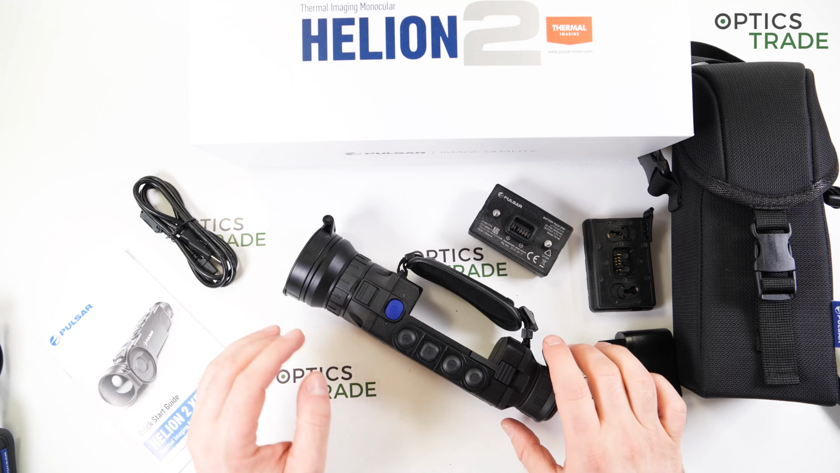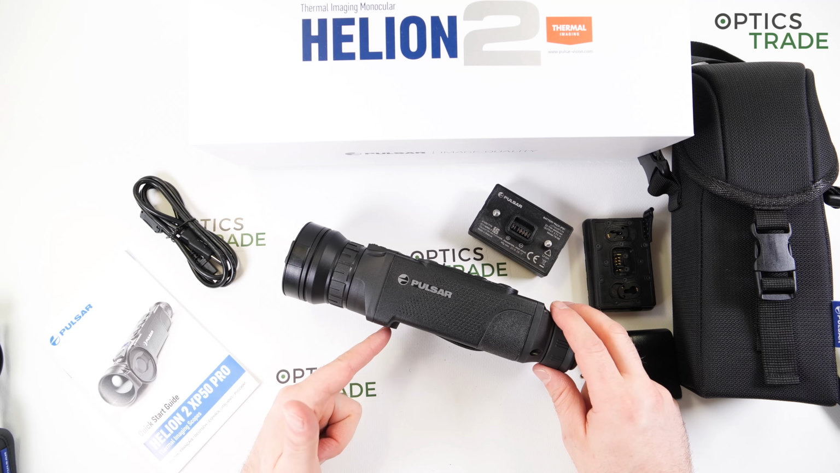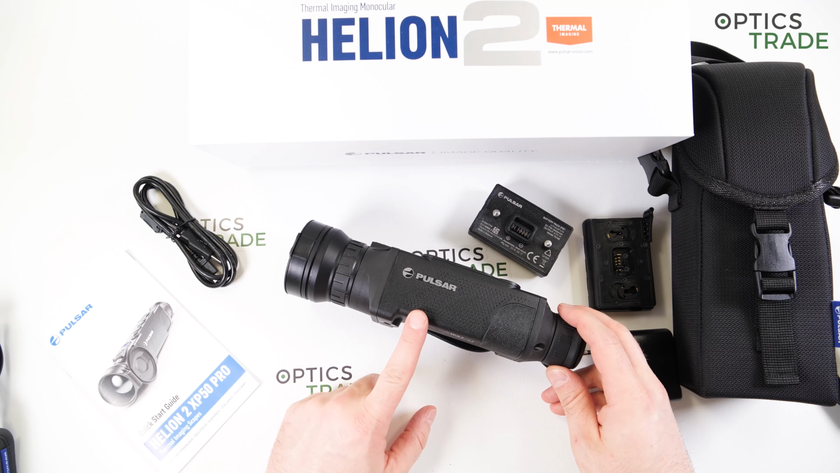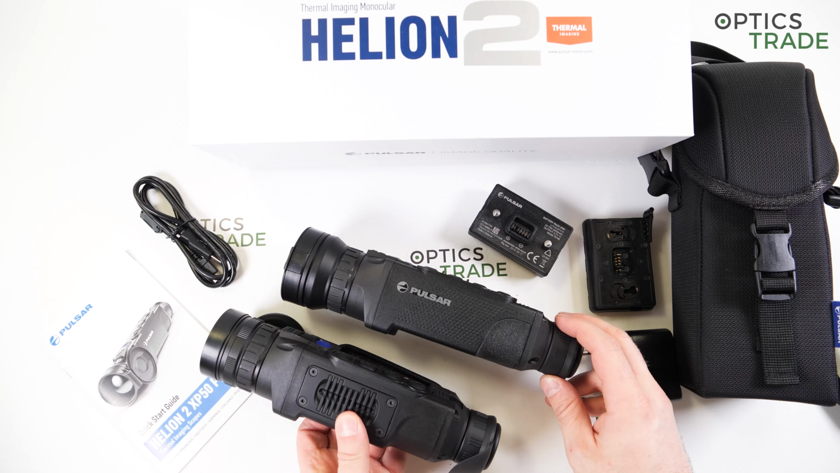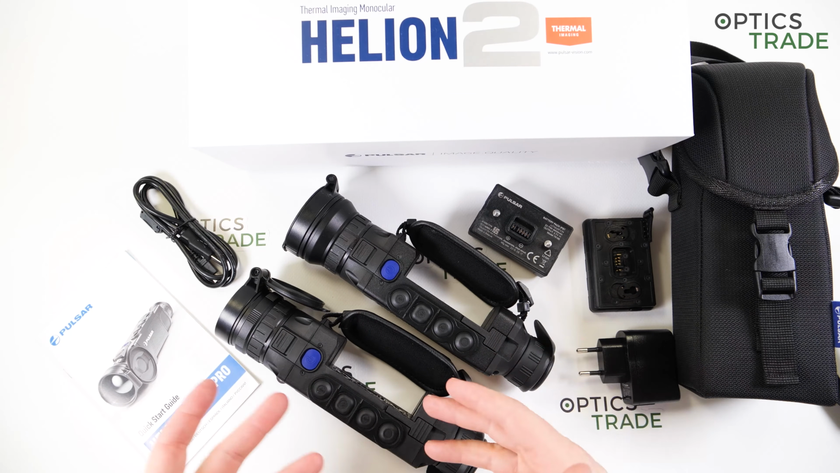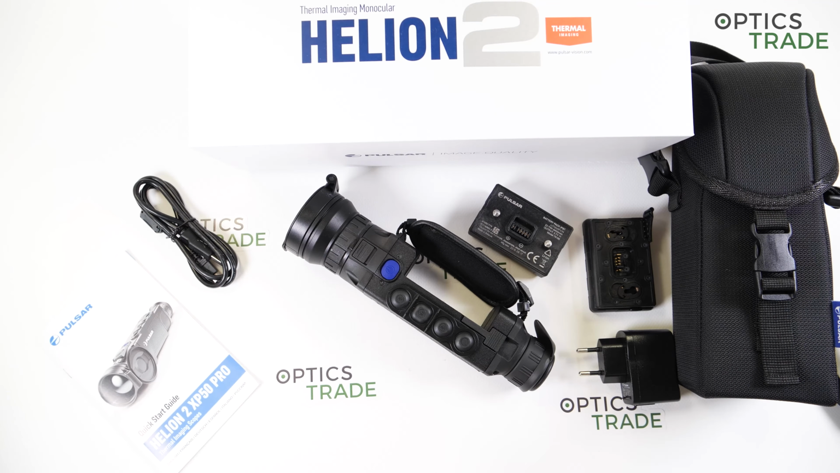Okay, what could have been done better? What is sour? I think the naming, definitely. It's confusing even for ourselves, who work with thermal optics every day. It would be much easier if this were called Helion Generation 3 XP50 Pro. Because now you have Helion 2 XP50 and you have Helion XP50 Pro, and you have two completely different devices. No magnesium, different sensor, different lens, different display. So the naming is a bit confusing, I would say. This is the first thing.